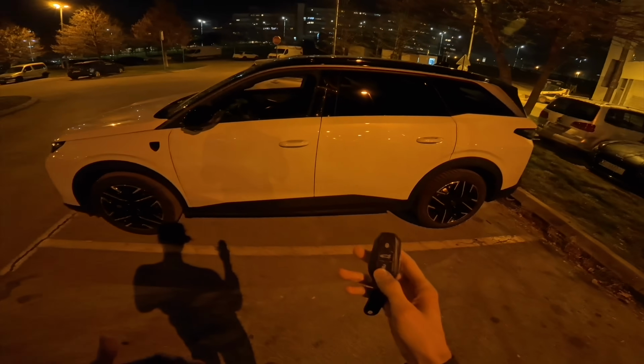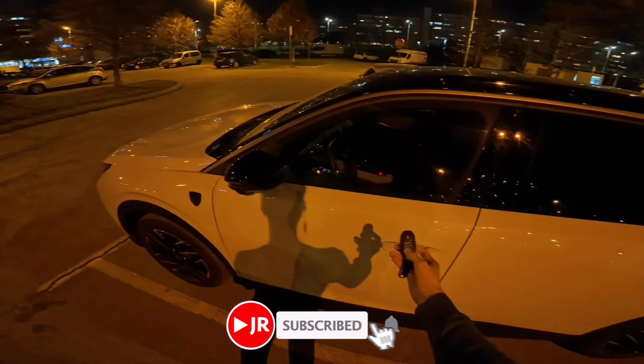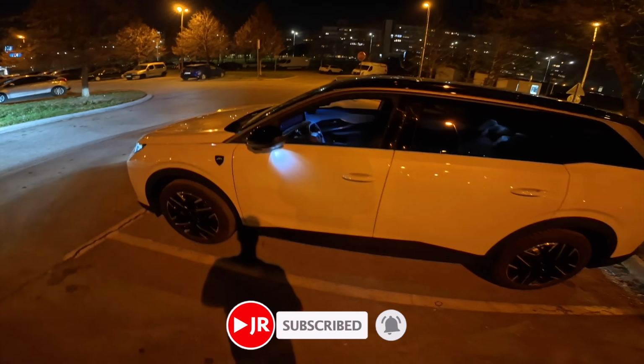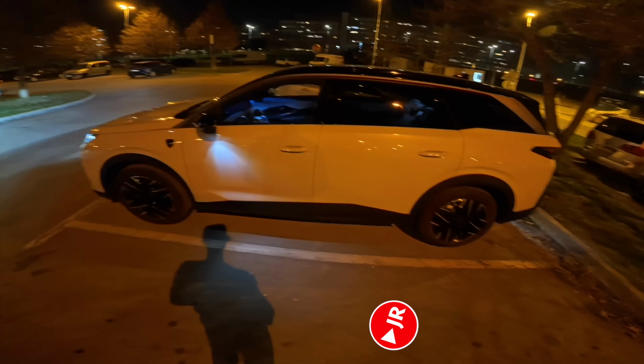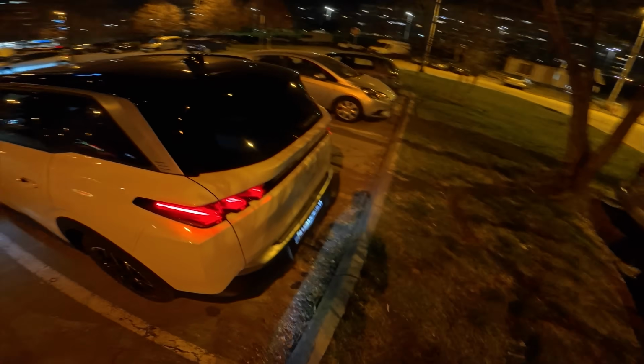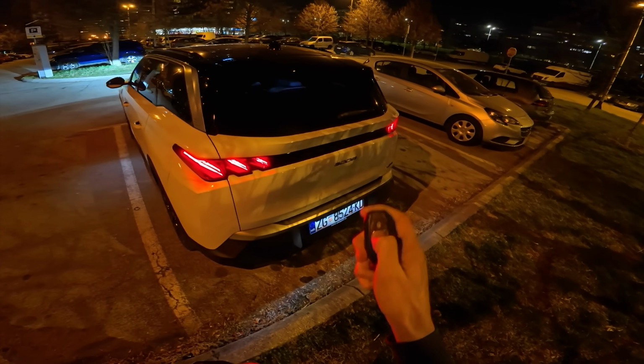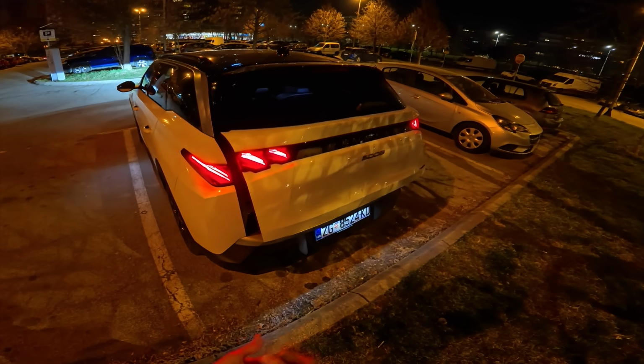Since I'm not in the geofence zone, the car locked itself. If I come closer, it should unlock itself usually, but I'm gonna unlock it. You can see the puddle lights. Now it does a little gimmick when you lock it and unlock it, so you can see the rear. I'm gonna use the key fob to open it.